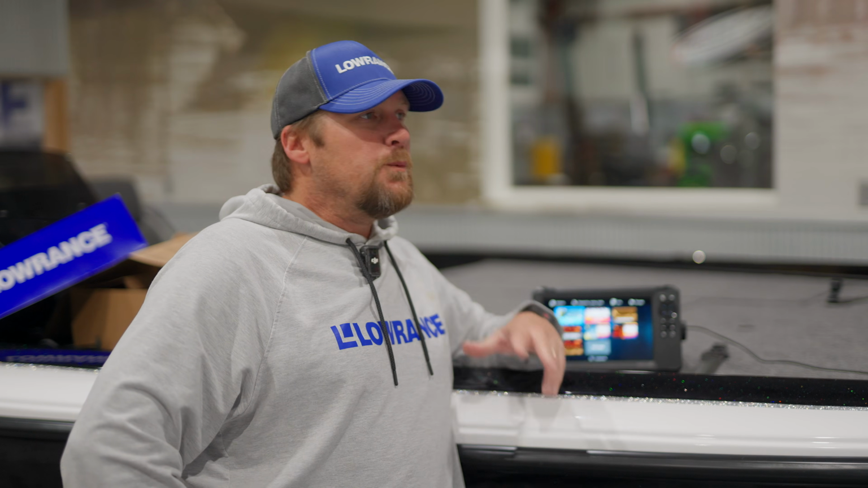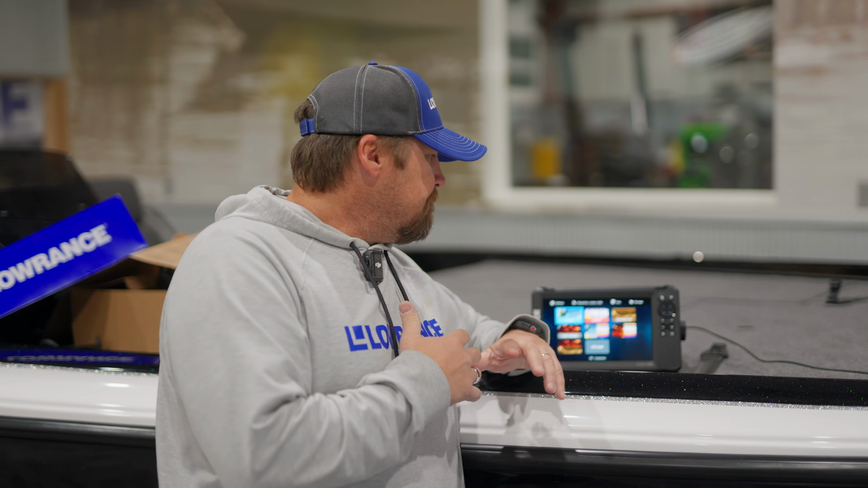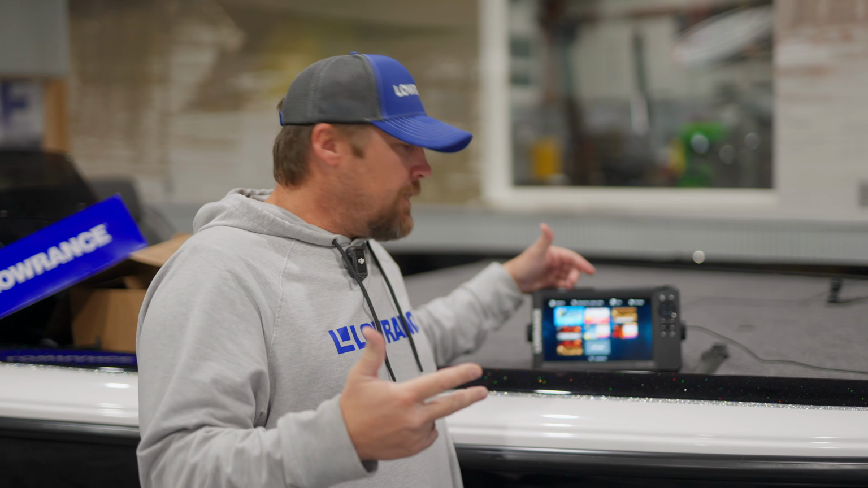All right, guys, so we're really excited about this Eagle i9. We're going to have some videos showing you what it looks like actually on the water. But we're going to run through the simulation mode or the demo mode and show you the options that you have. Here we can see we've got our chart, our 2D sonar, our down scan, and then we have live sonar.